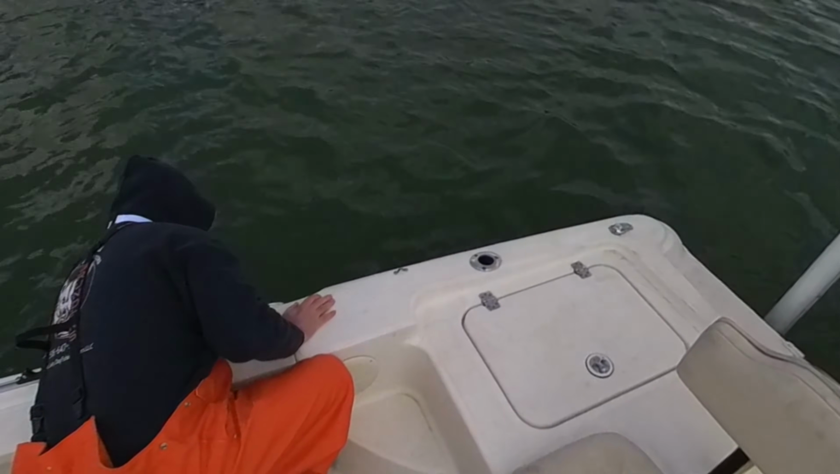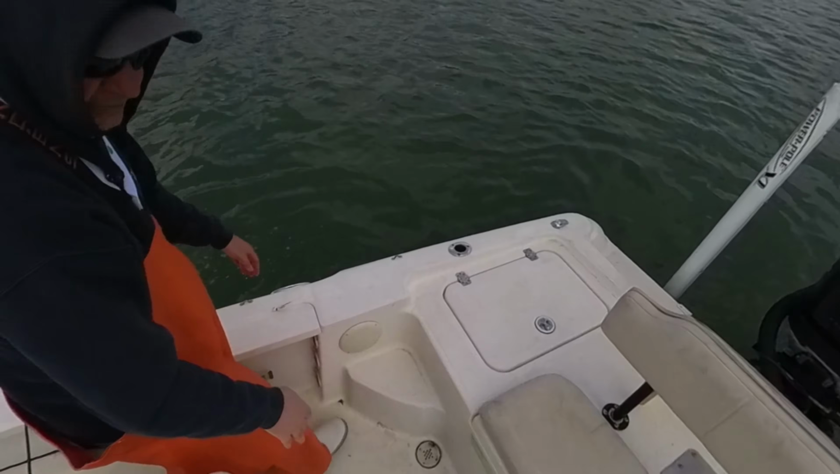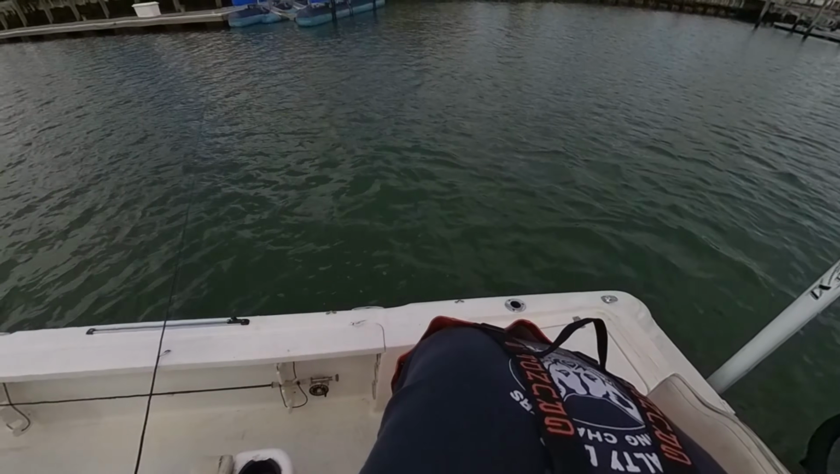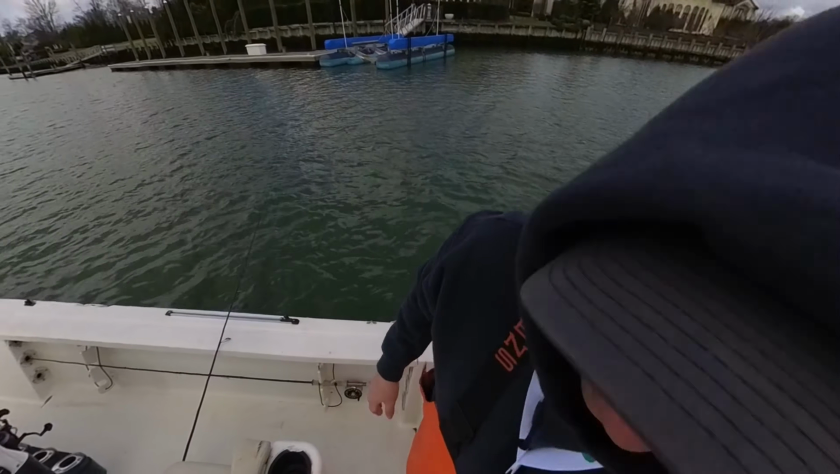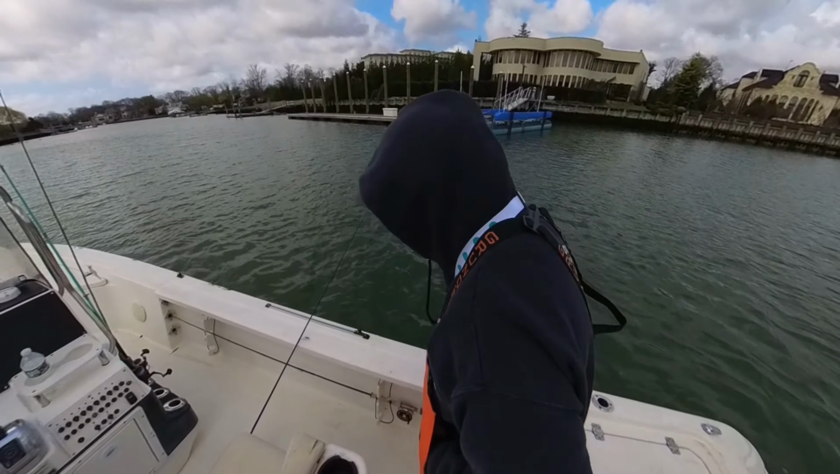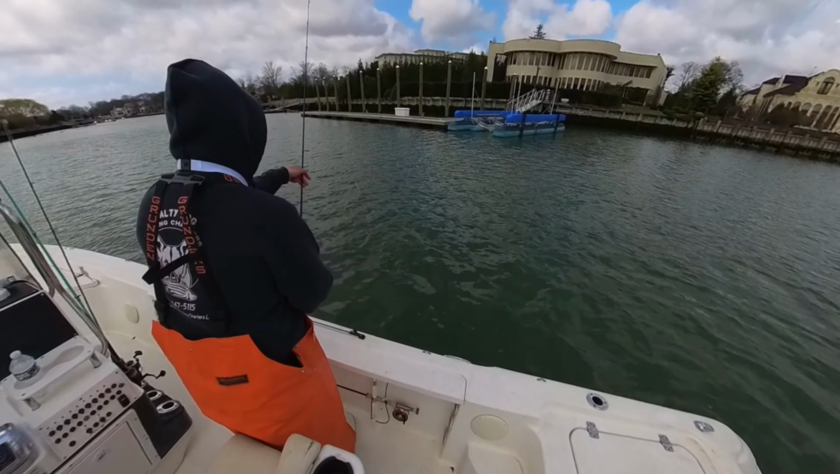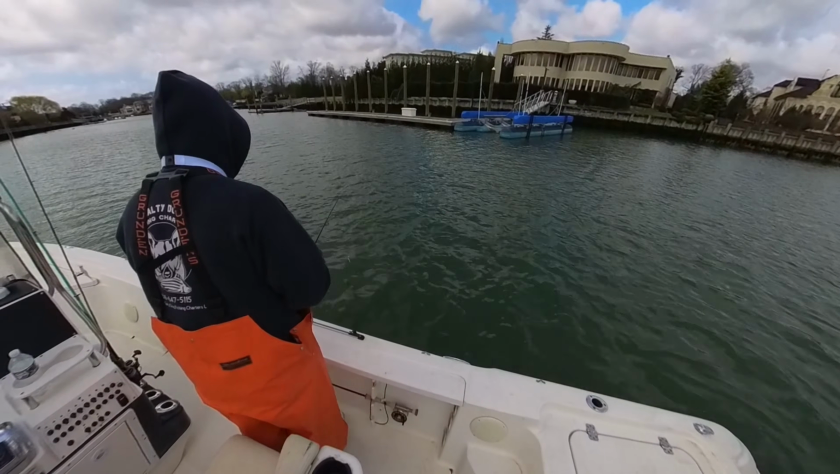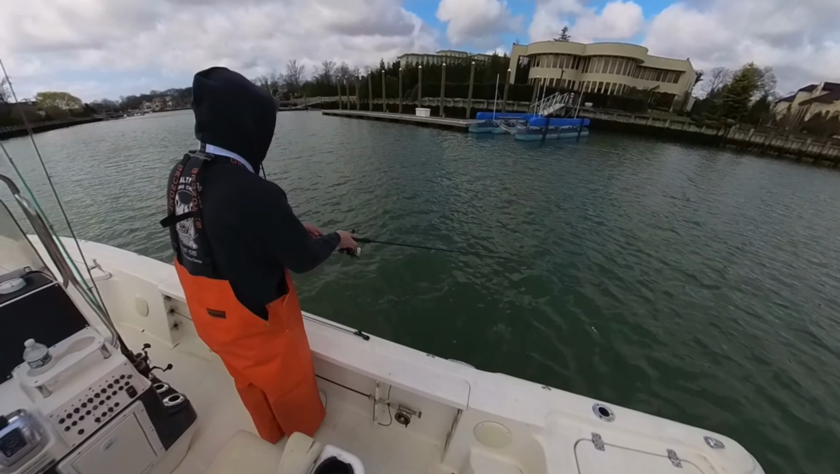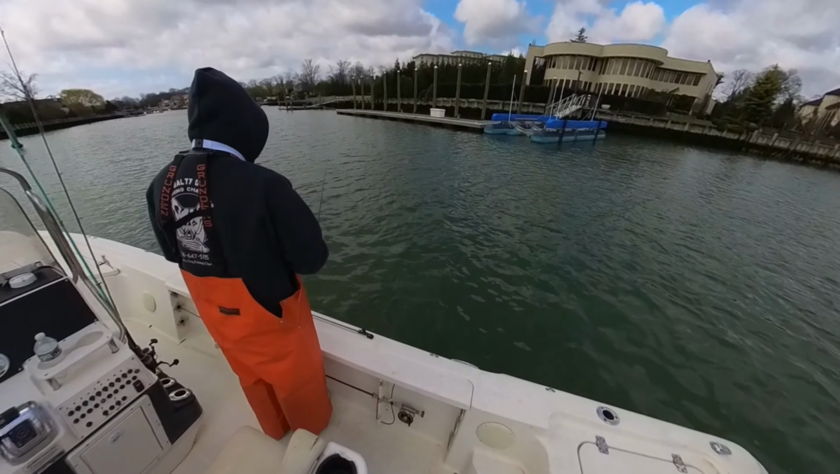Like cold water, give it a quick release. That's it. Give another snap jig over in that same section. See if there's still any more fish there. I know I marked a couple. Exactly what I wanted to get.